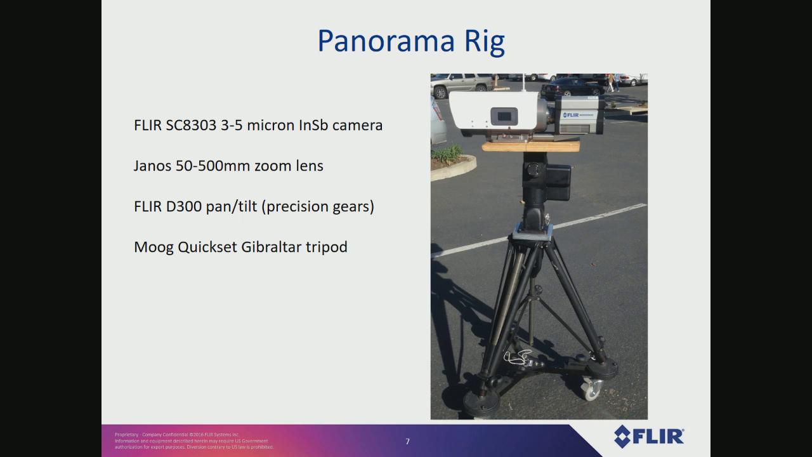So you can imagine if you have a scene that's 50 degrees wide, you're shooting on the order of 25 images. So now the width is going to be 25 times the width of the image. So you're up to tens of thousands of pixels pretty quickly. And that really opens up a lot of possibilities for making prints, including, you got a giant image, you can go in and take crops from that and then print those crops really big, and it still doesn't look pixelated.